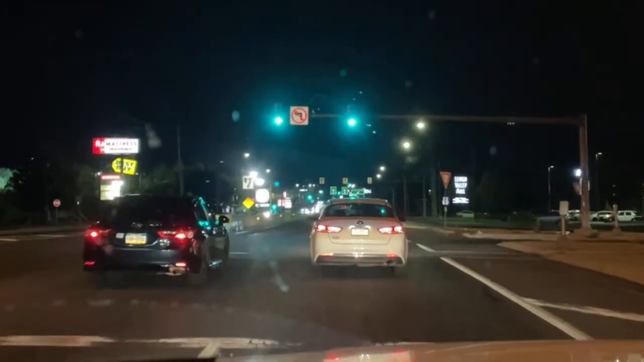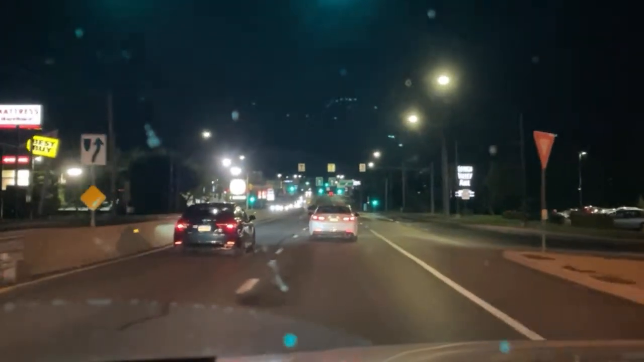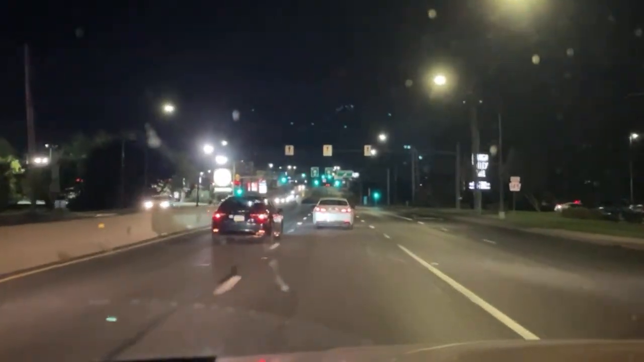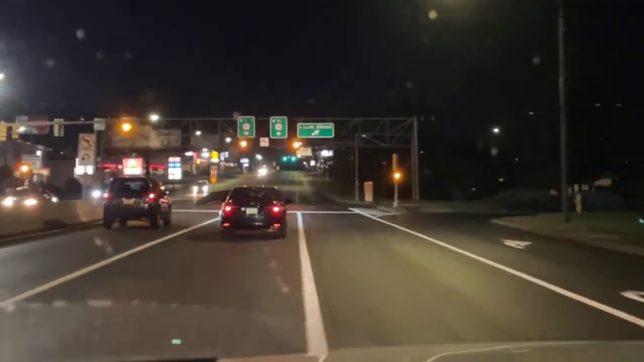Definitely not in Park. I was just in Parkland, but we're out of Parkland now. Now we're gonna go to the Whitehall Mall, see some demolition.